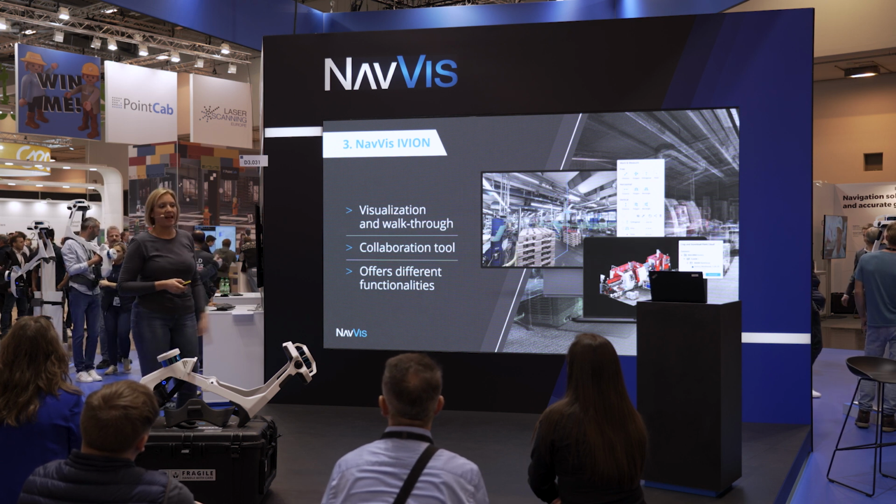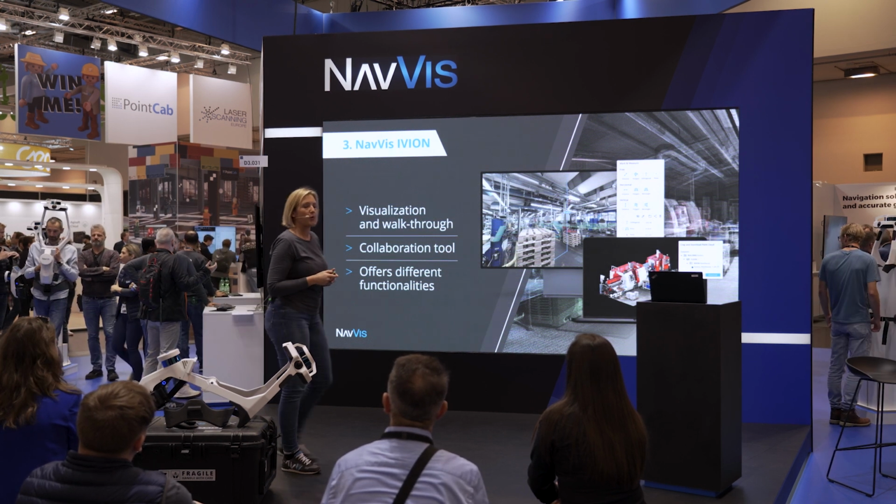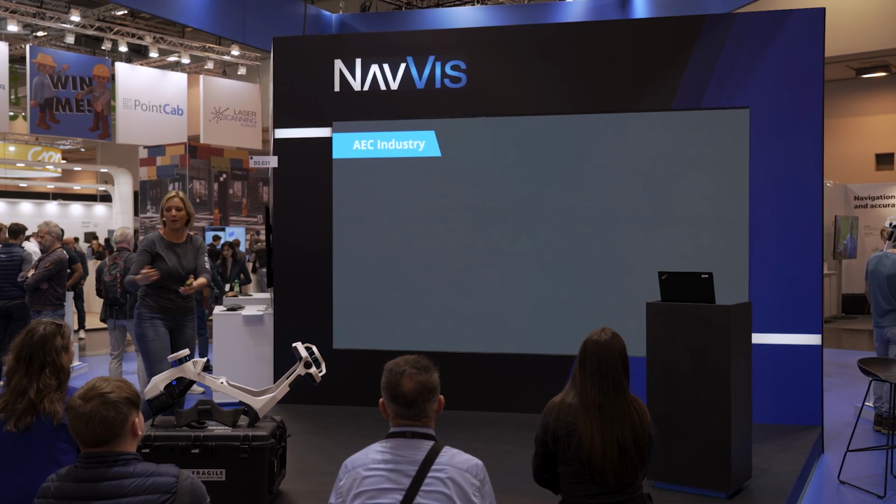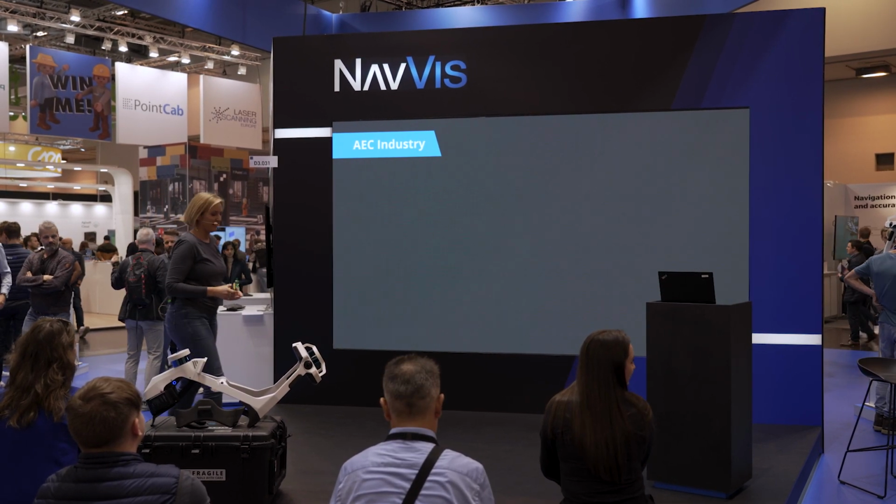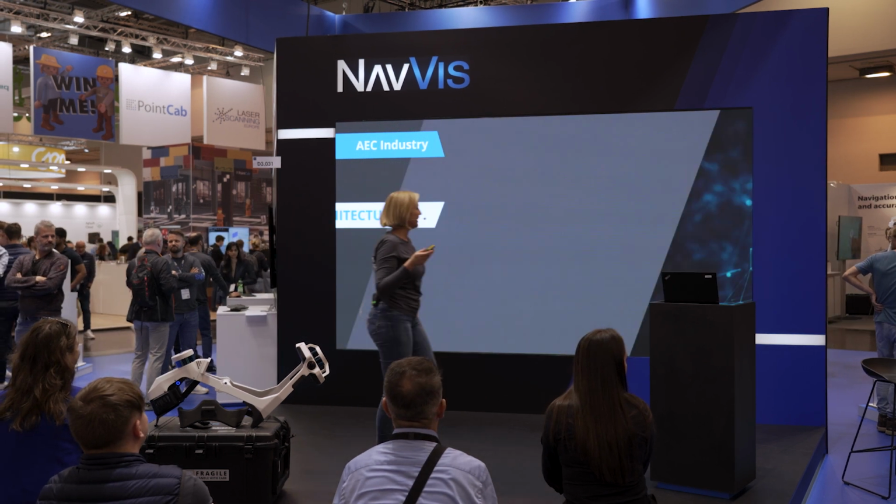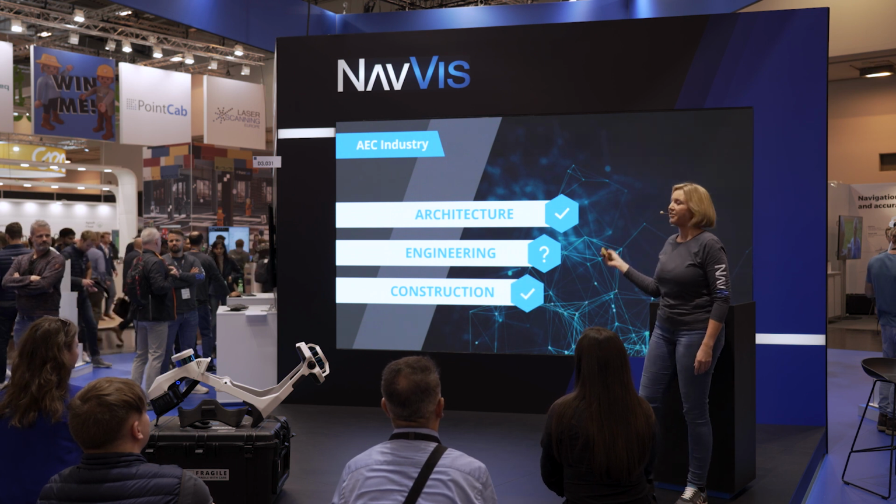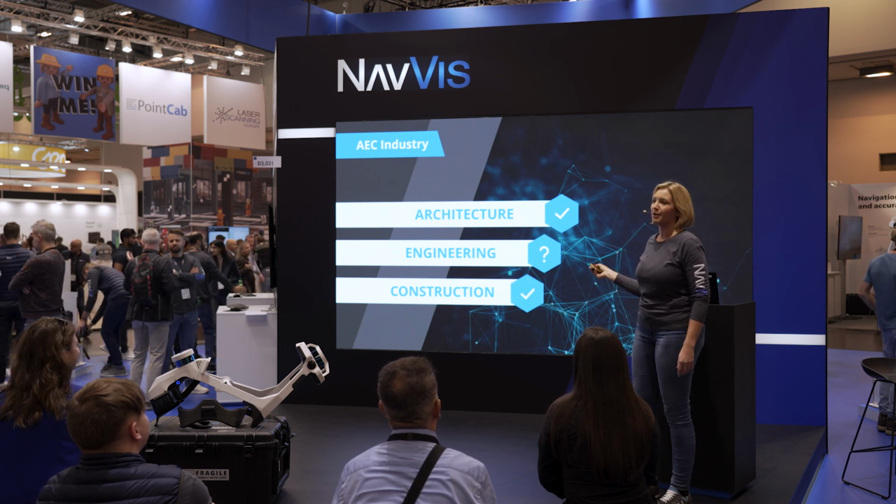So this is Navis VLX, and that's the technology. The question is, how does this actually help the AEC industry, architecture, engineering, and construction? You see two ticks and one question mark.